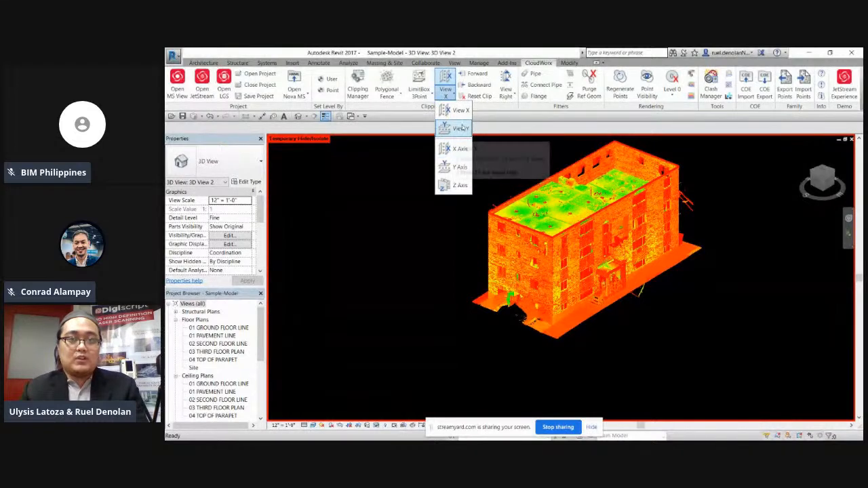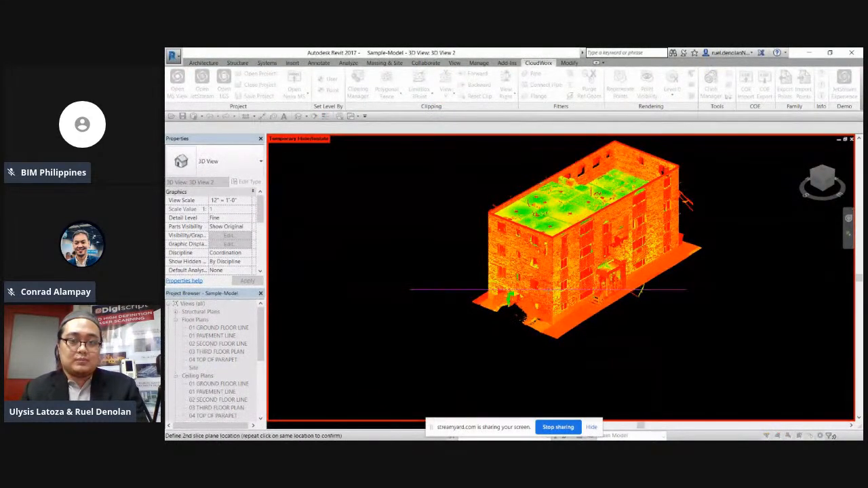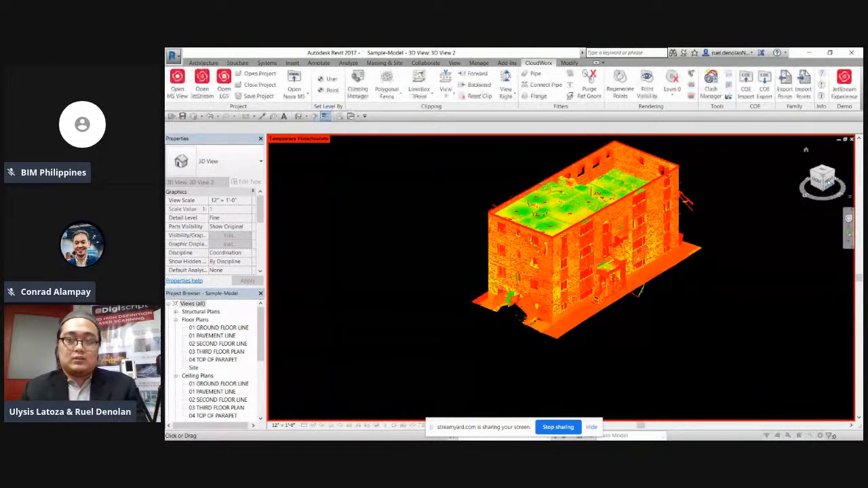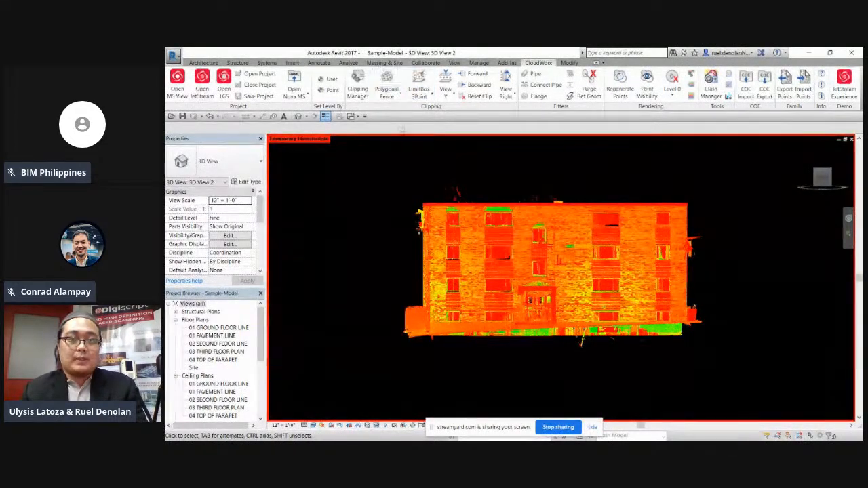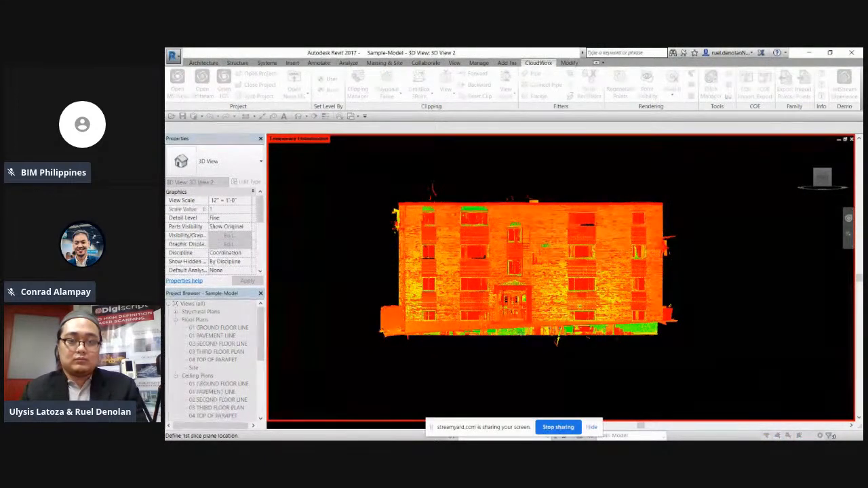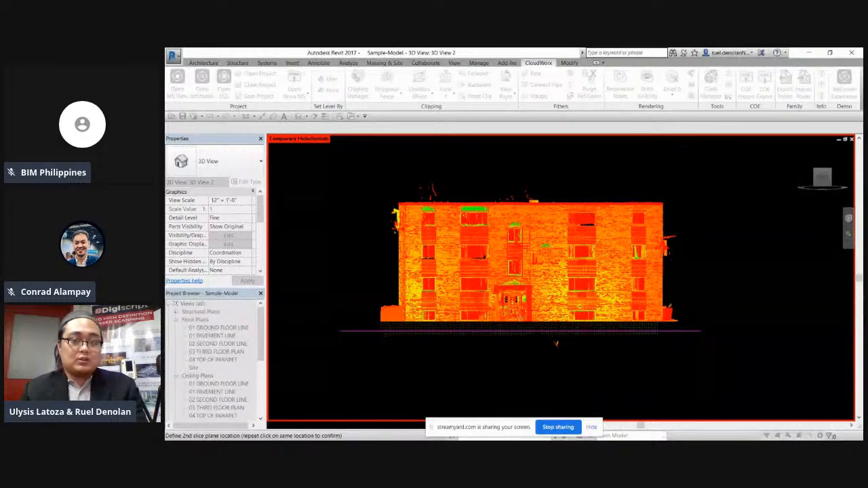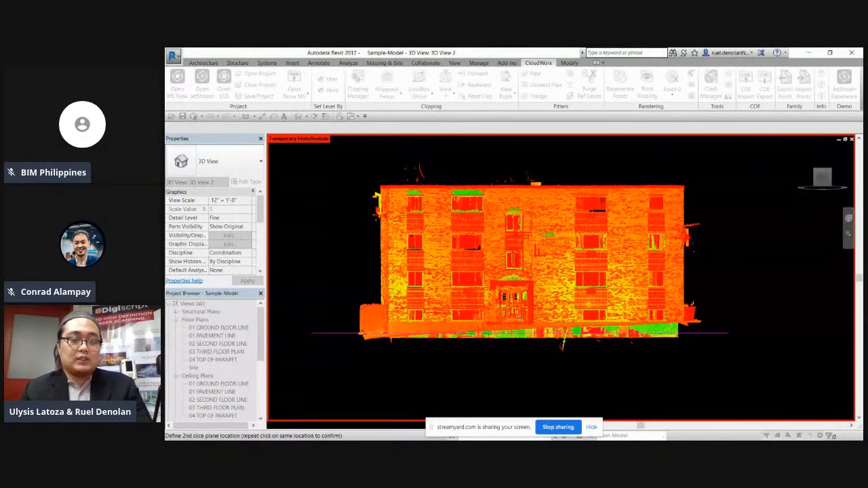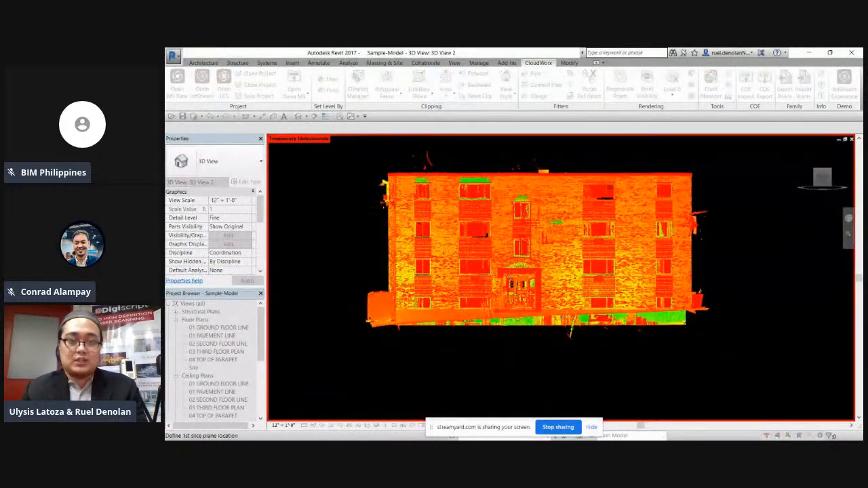So, ano naman yung ibang view? For example, view Y. Y-axis. So, mas madali ito kung pupunta tayo sa elevation view natin. So now, for example, mag-fence lang ako din sa bandang ground floor natin or siguro try natin yung sa second floor naman, no? Kasi di pa natin nakikita sa second floor.